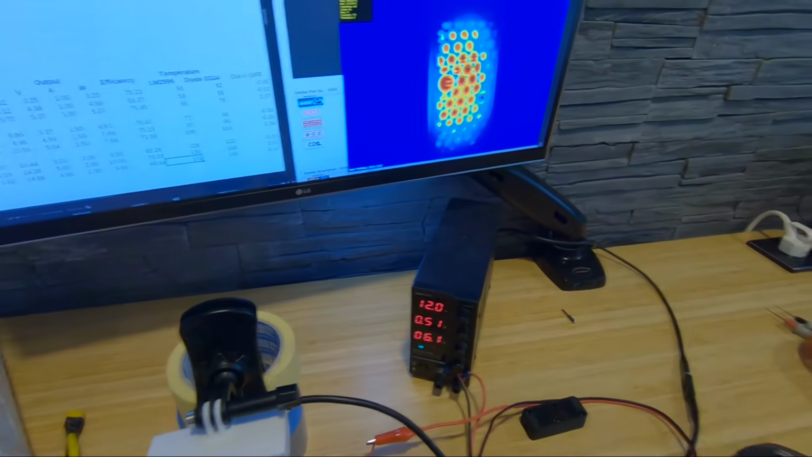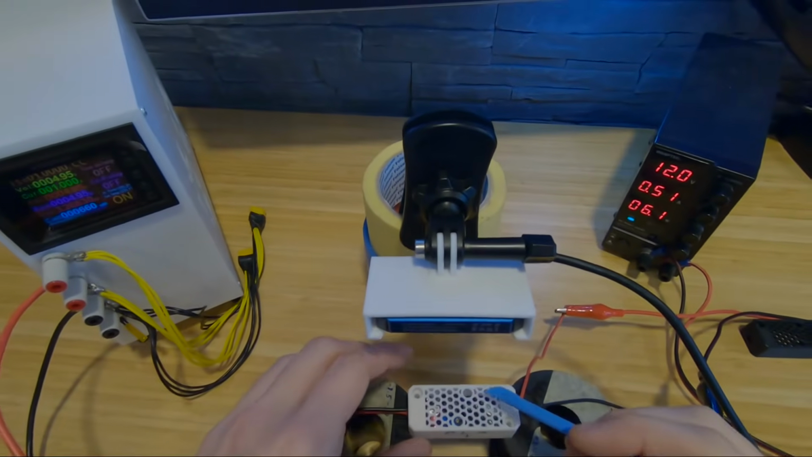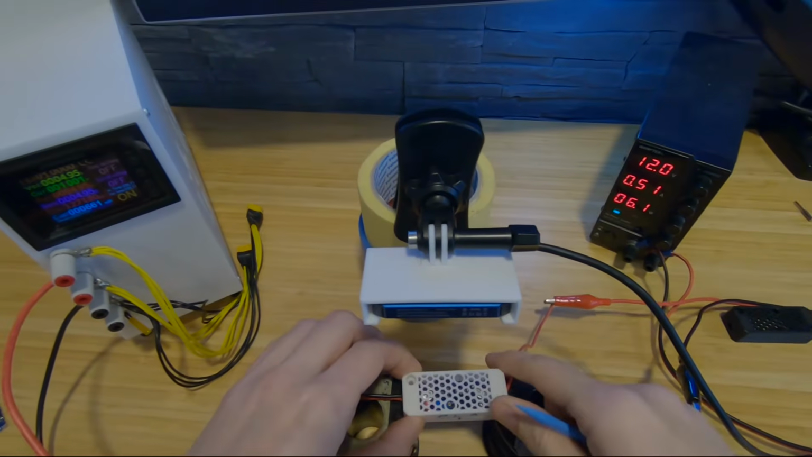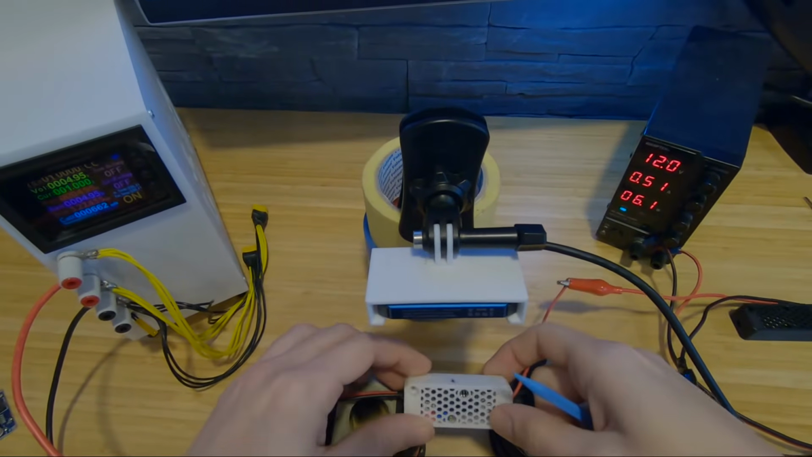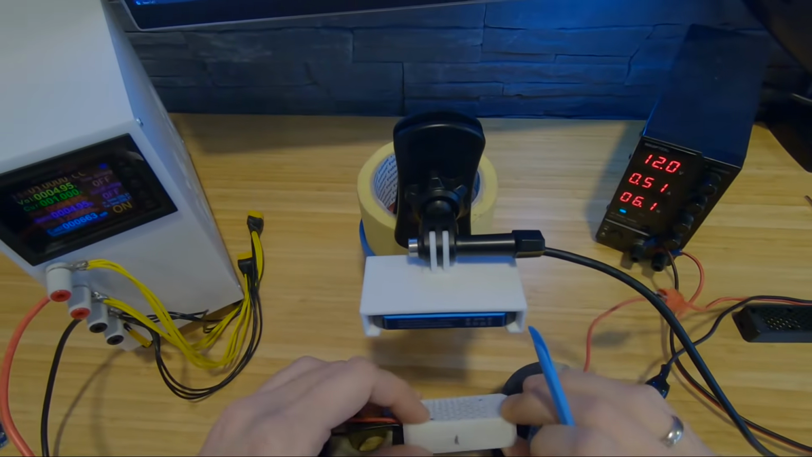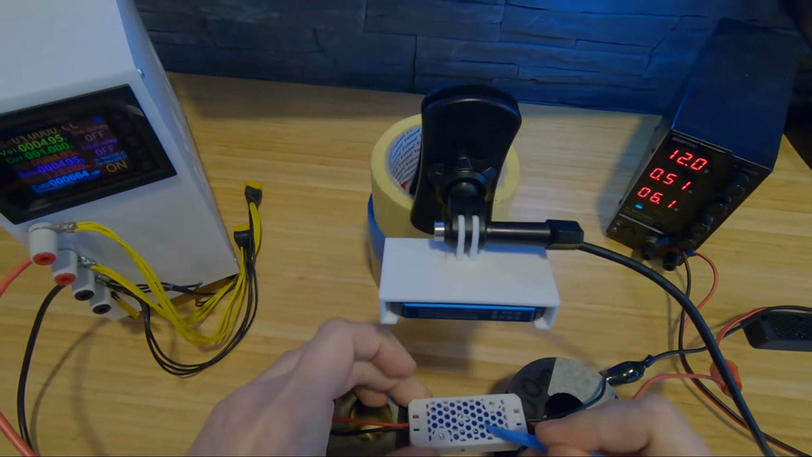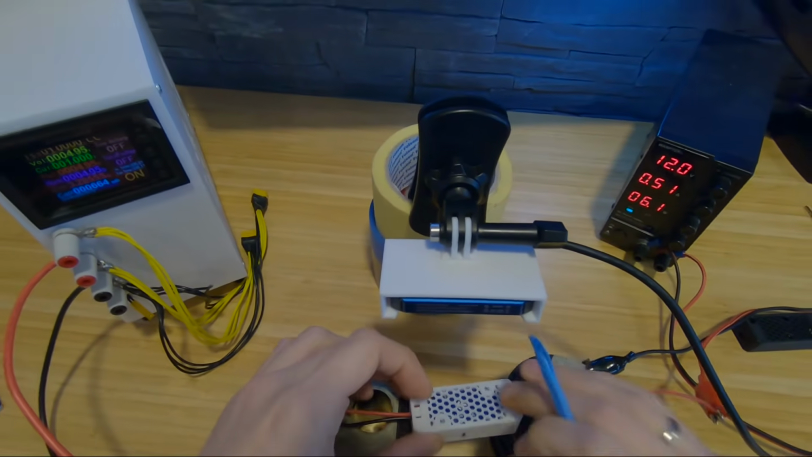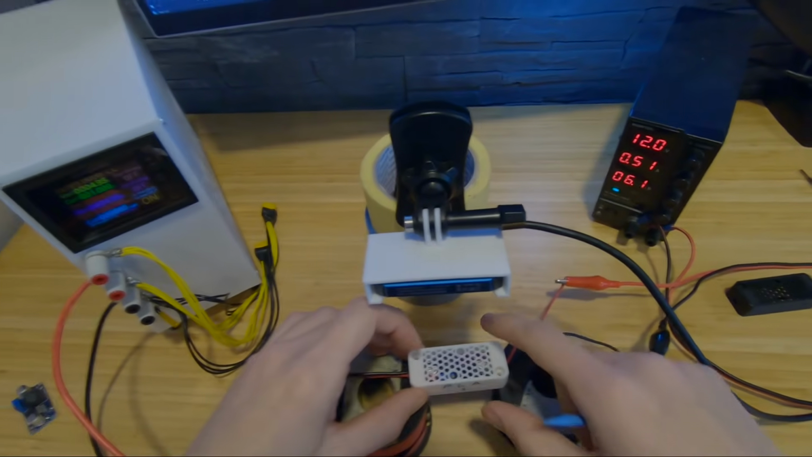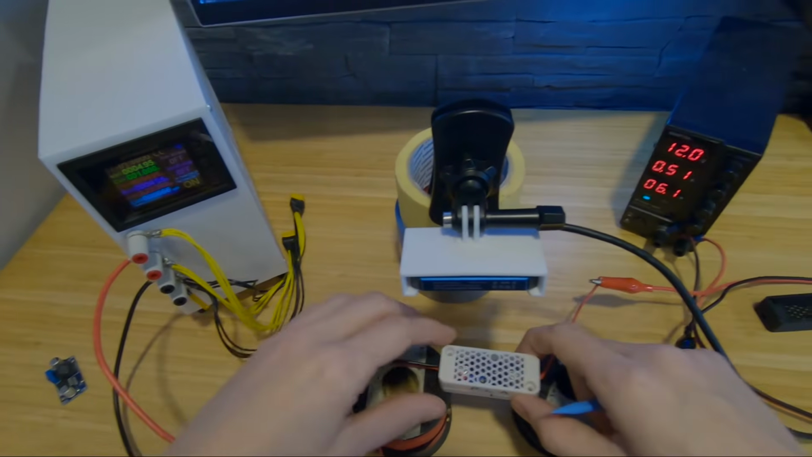Half an hour passed. Let's see. Now it's still good. The side. Good. And the bottom. Still good. Okay, let's increase it to 1.5 amps.